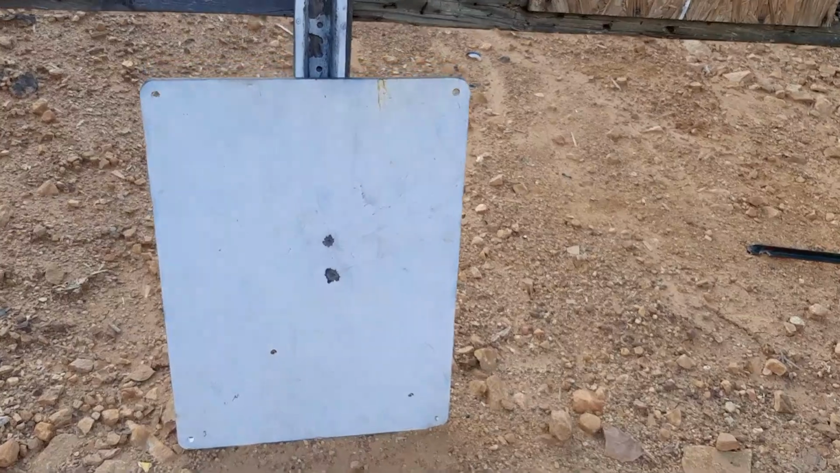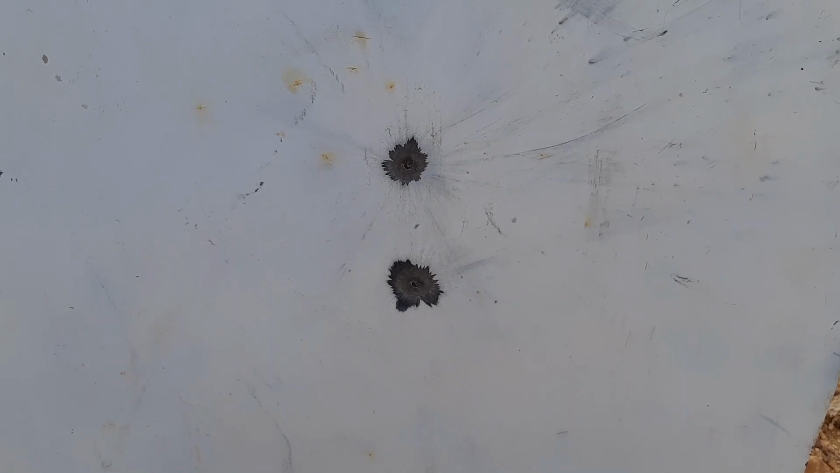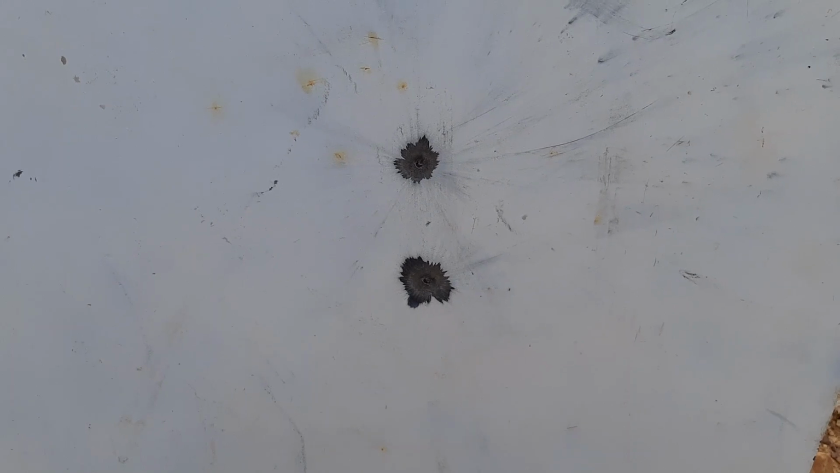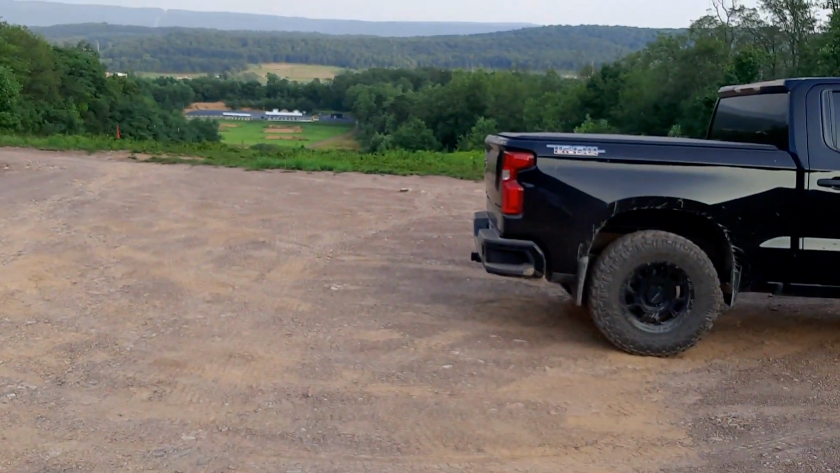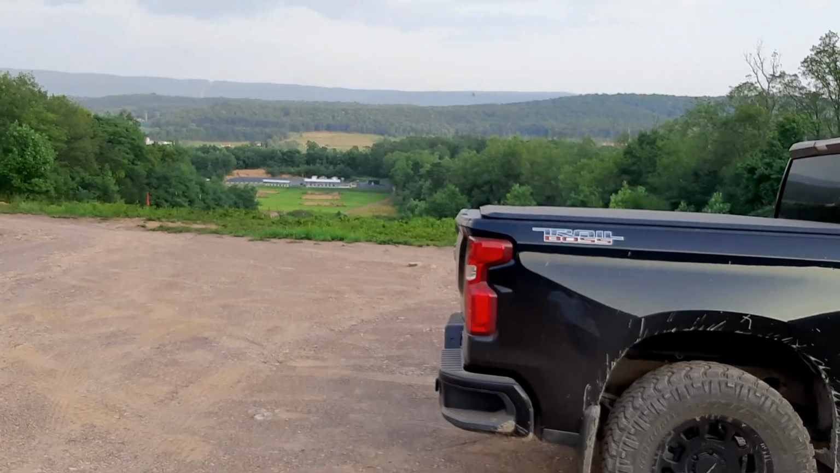Let me just show you guys again the group at 200 yards. So here's my thumb for comparison. So it's probably about a 2.5 inch group at 200 yards, which to me is acceptable for a thermal sight. You know, there's going to be some parallax and blurriness of the image because you're putting the thermal in front of your scope. So when you zoom in, you know, even a $20,000 scope is going to have some blurriness, but let's go see what happens here, what kind of groups I get at 500 yards.